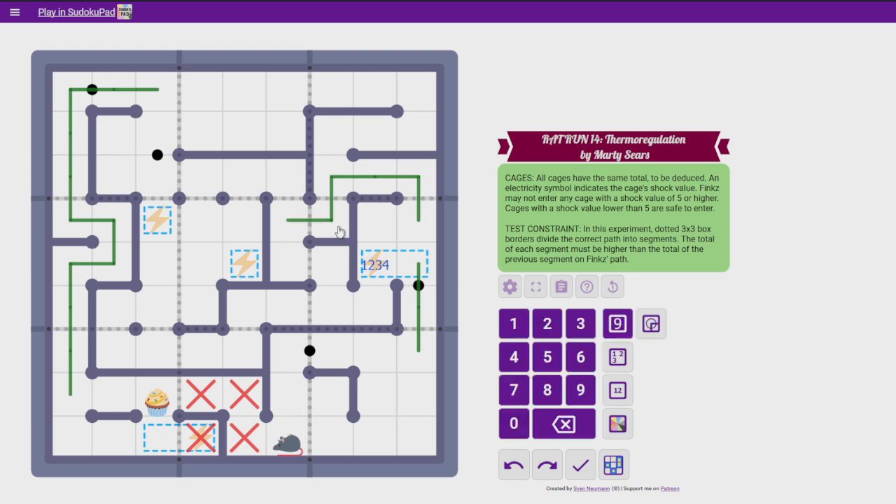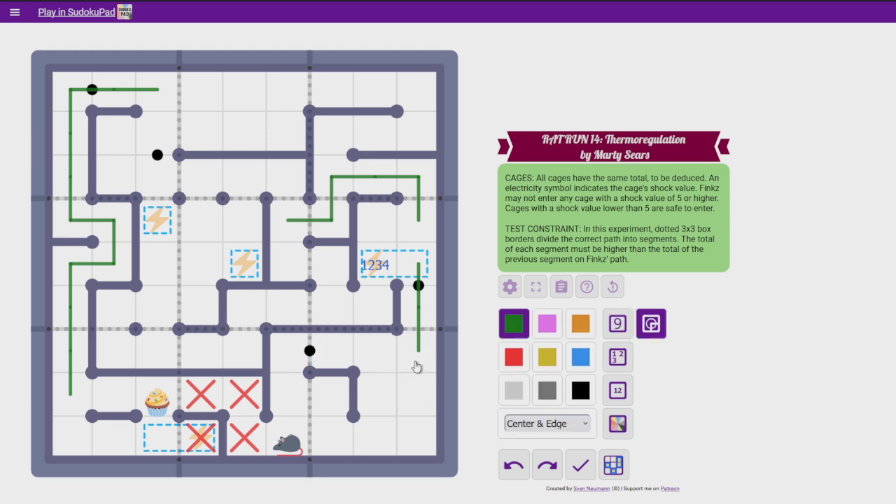And now, if this is a 9, 8, 7, 6. Let me just make sure that there's no other way. Yeah, there's no other way of only taking 3 cells in this path segment. If we go there, we gotta take at least 4. If we go there, we gotta take at least 4. So we have to go there. And once we go there, we're forced to go there. And then there, and then there. And then we can't take 3 cells here, because they're gonna add up to at least 6. So we gotta go there. And then there, and then there.